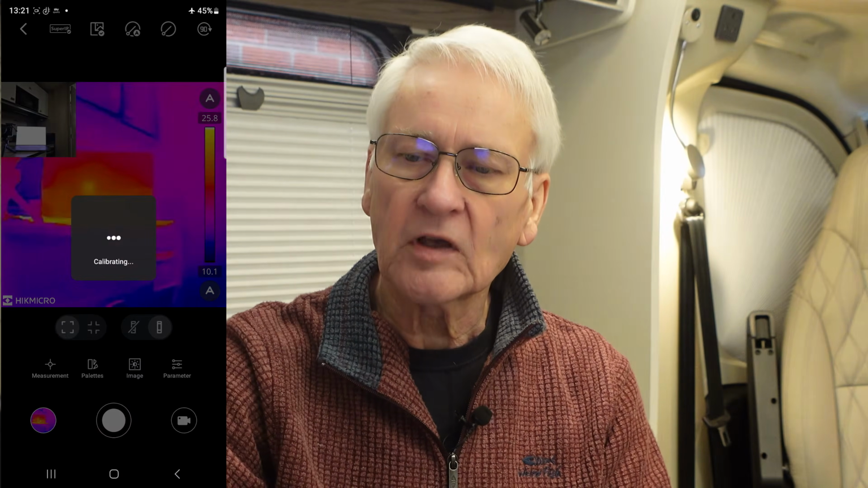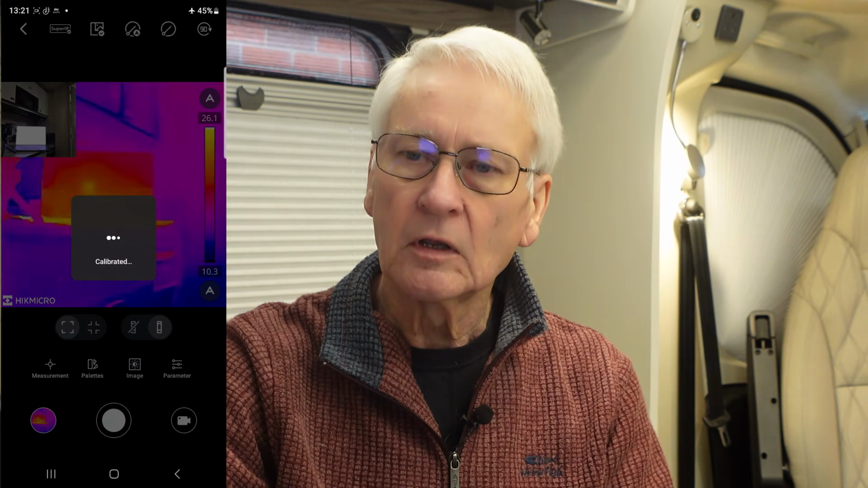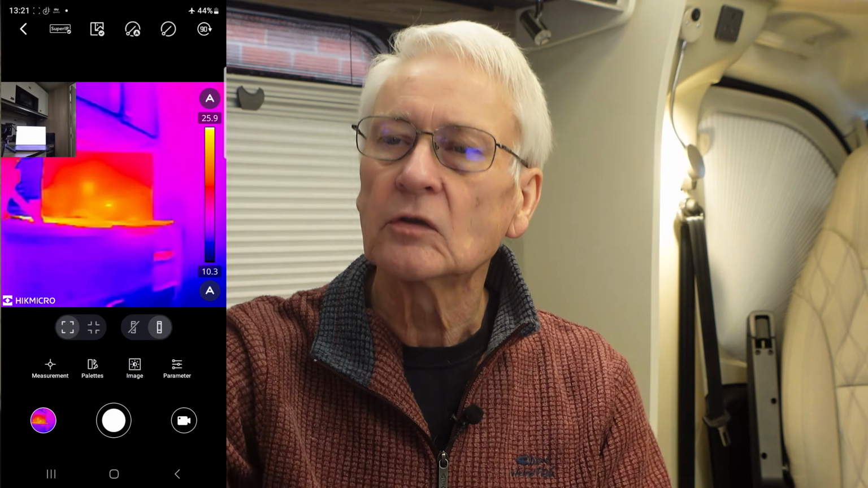So any negatives with this device? Well, like I said earlier, there's no sound on the videos, so you do need to have another way of recording sound. I also wish there was a way of deciding where you want to store the videos. It can store the videos on the unit itself, but that's got limited storage, and there is an option in the settings to save it to the phone.